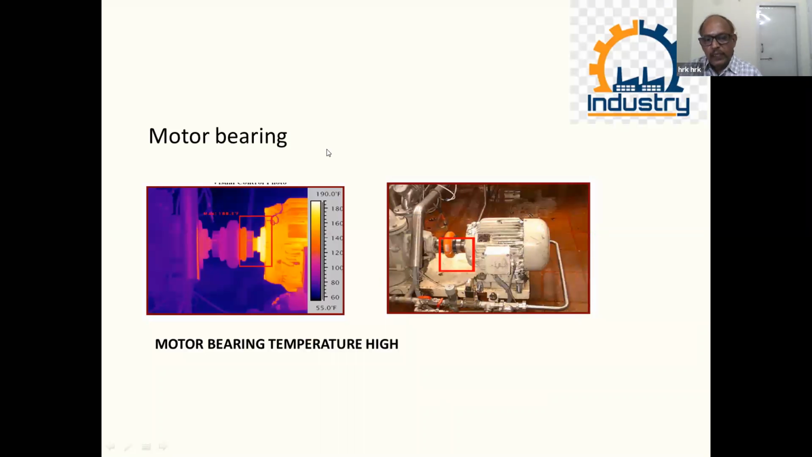We also use it extensively in electrical, automobile and other engineering industries. Wherever there is a motor, we check the end bearing temperatures wherever possible. If the bearing temperature is very high, the grease will melt, resulting in friction and leading to failure of the motor. We can prevent this earlier by periodically monitoring, and so prevent failure.